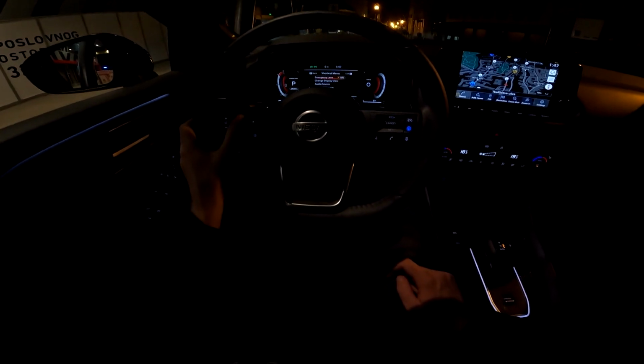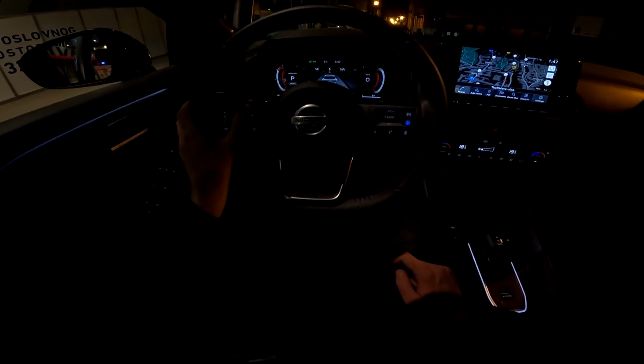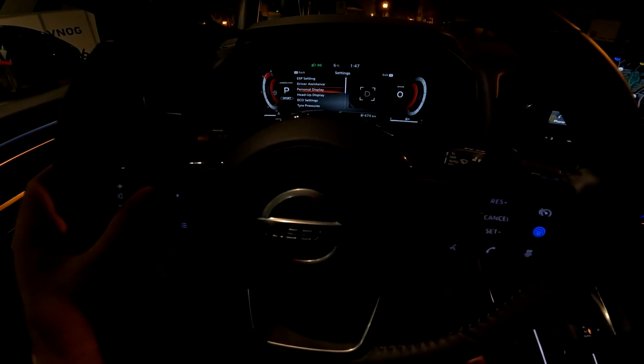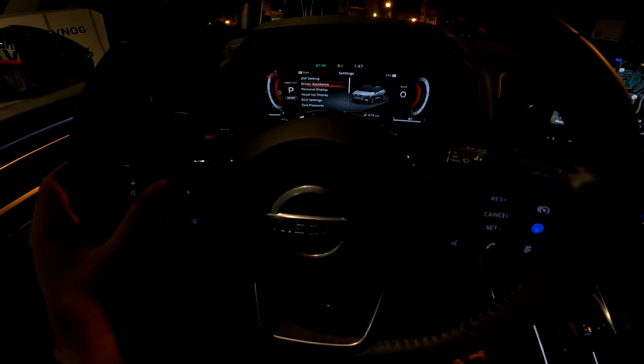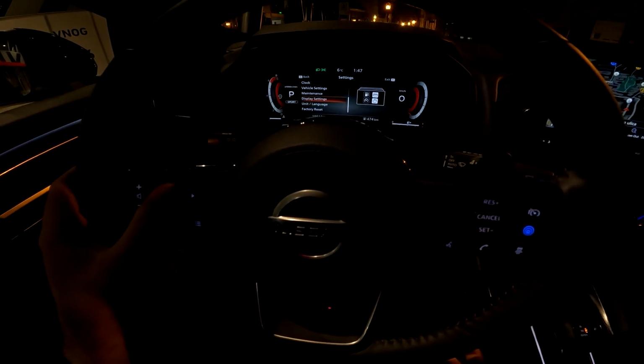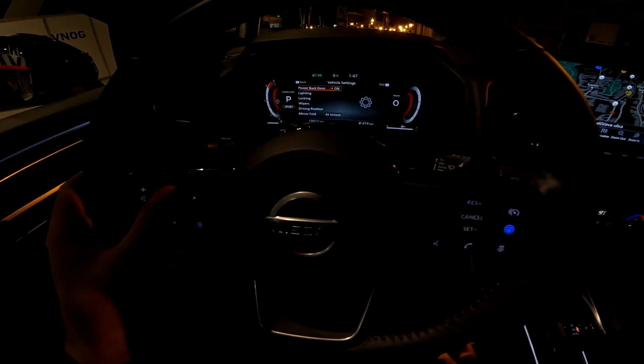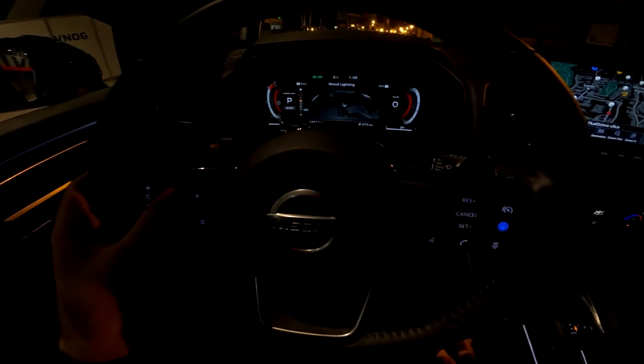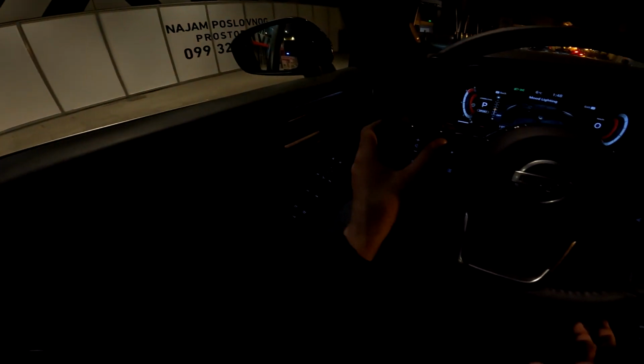Let me turn off those lights here. So you see the mood lighting in here and also around the gear selector and on our left. You can configure the mood lighting here. So you go to settings, vehicle settings, lighting, so mood lighting, and now you adjust. You can even turn it off if you don't like it.